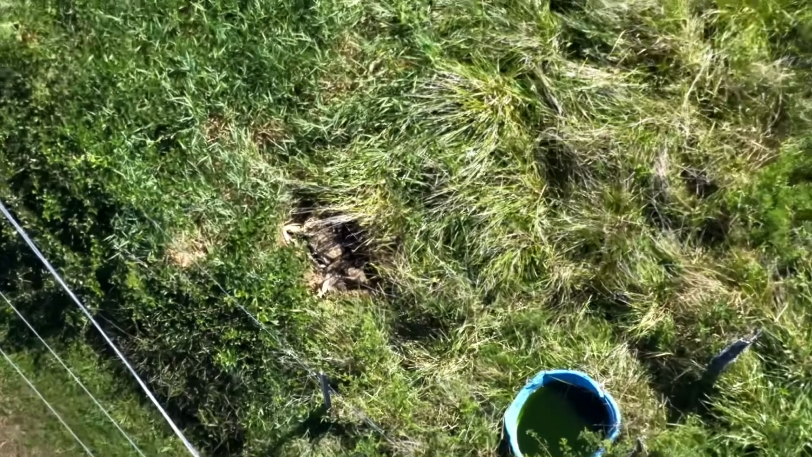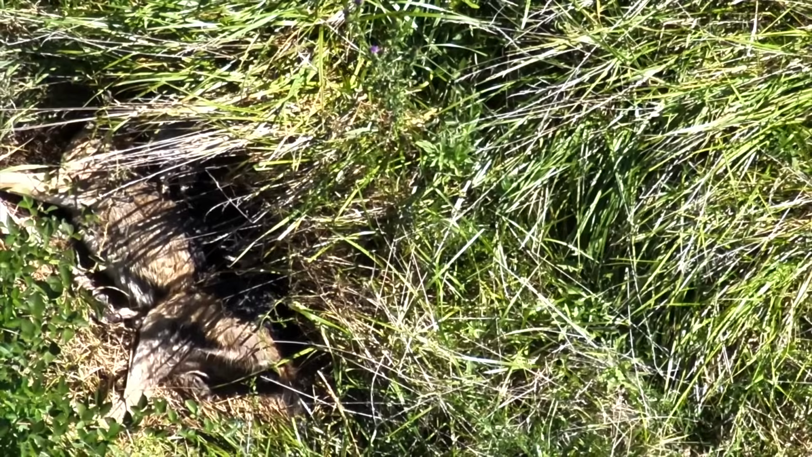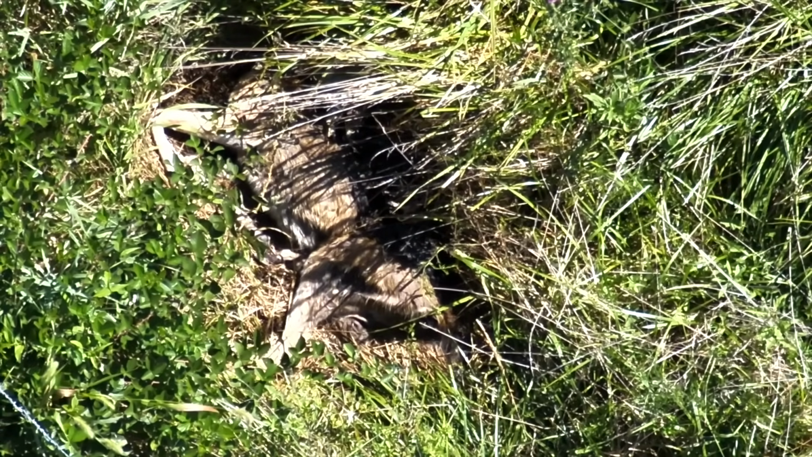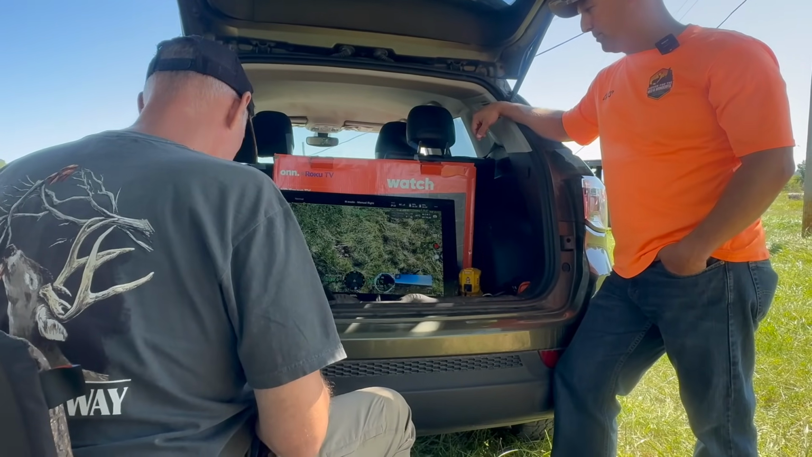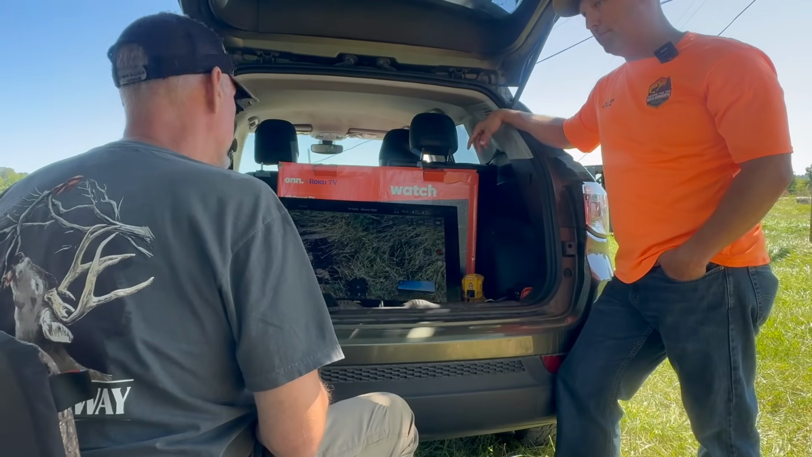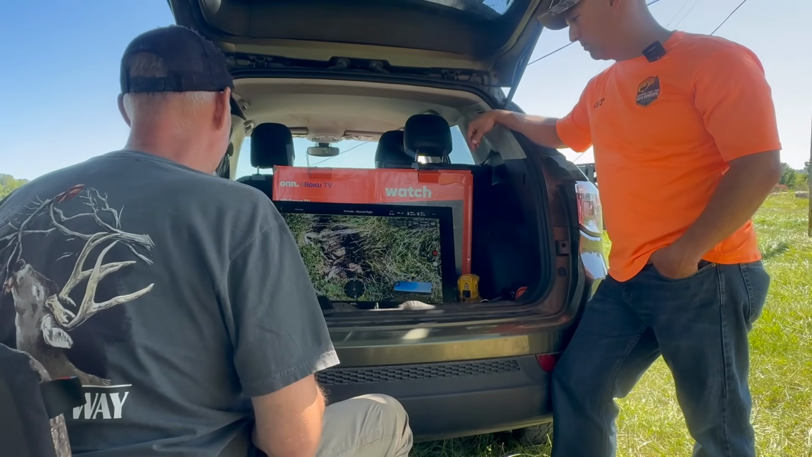And again, I don't know if this is an example or not, but we talk about with EHD, deer going to water. To me, this might not be a creek, but it's a perfect example of a water tub. That deer could have been going to that water. I think she probably was. She probably came up there and bedded. It's probably, like you said, a water source that she was used to. Yep. So right there's the first find with the drone.